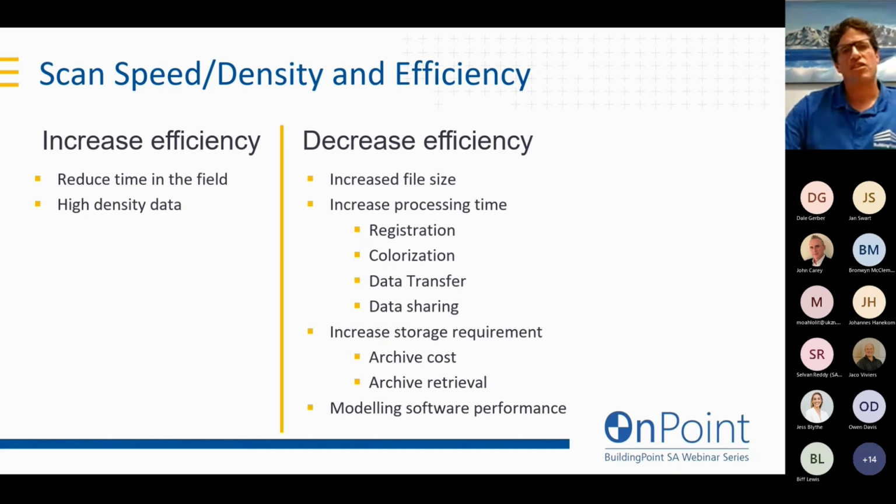We also need to understand that we should be scanning to within the capabilities of the software we're going to be modeling in. Our modeling software is fantastic. It's design software, and it does design very well. A lot of them have got capabilities of bringing in point clouds, but they're not necessarily point cloud processing software.